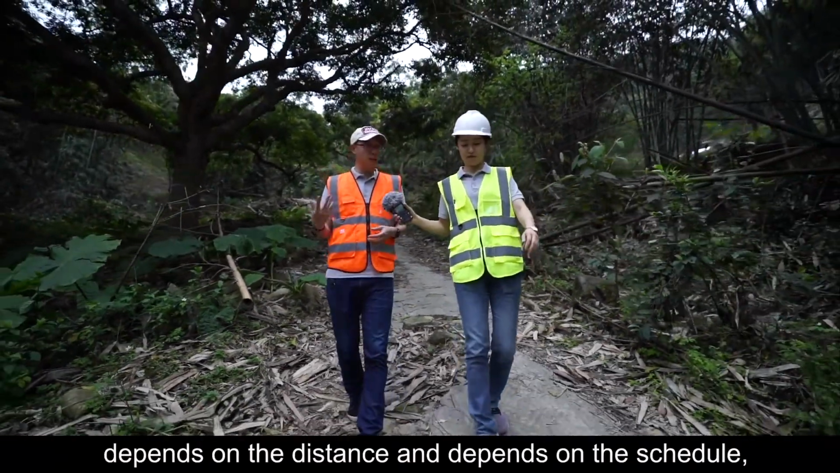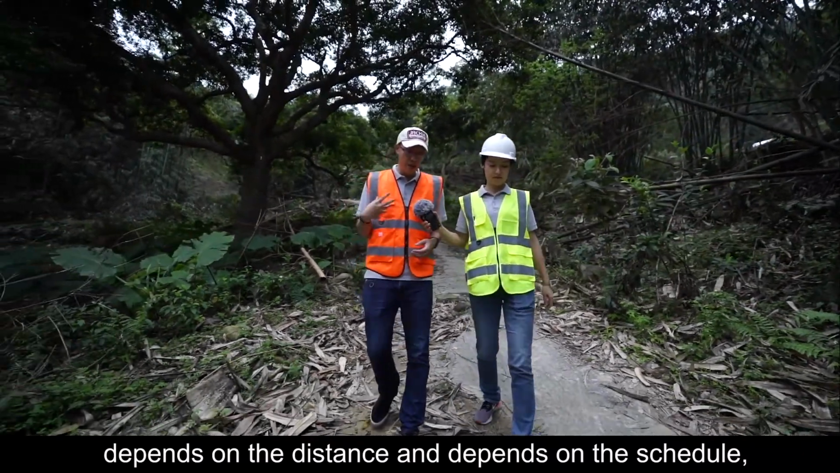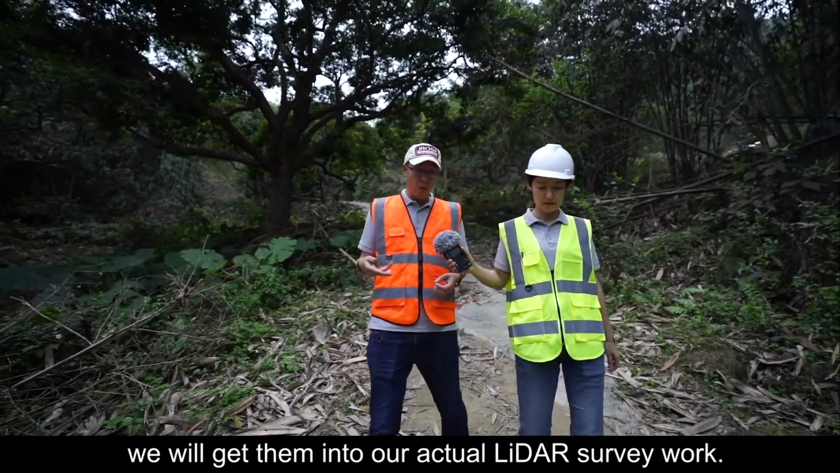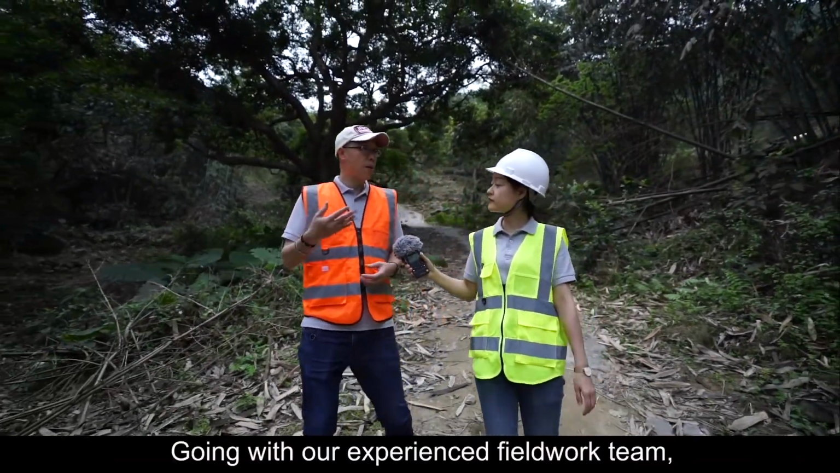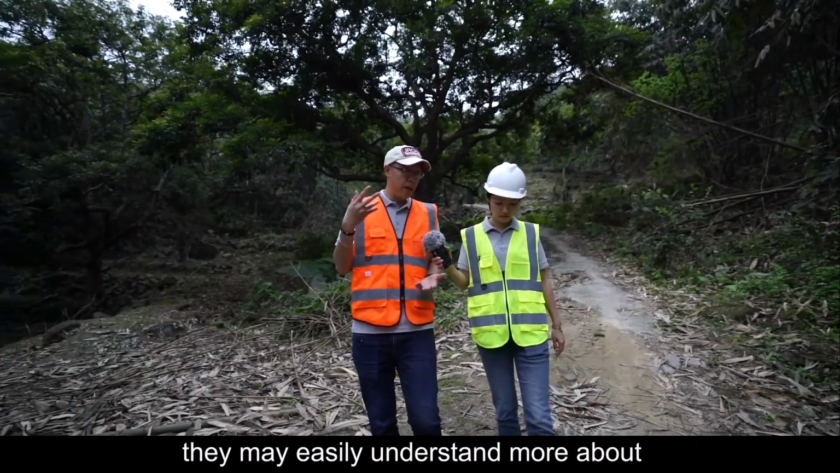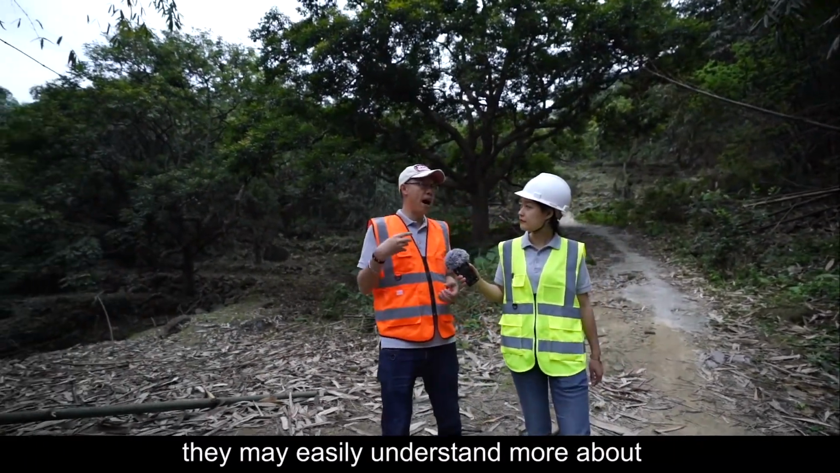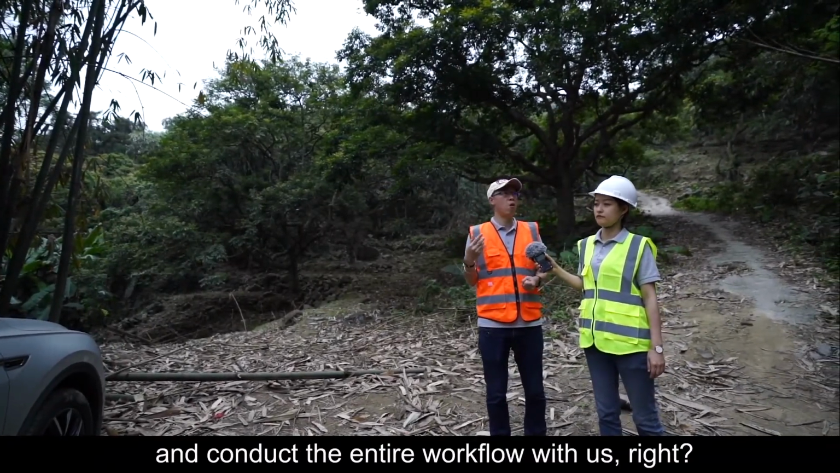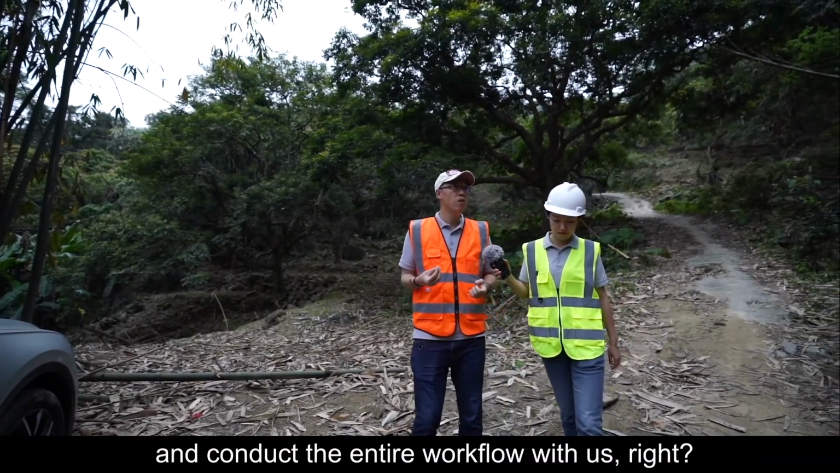It depends on the distance and depends on the schedule. We'll get them into our actual LiDAR survey work, going with our experienced fieldwork team. They may easily understand more about how to challenge different terrains and conduct the entire workflow